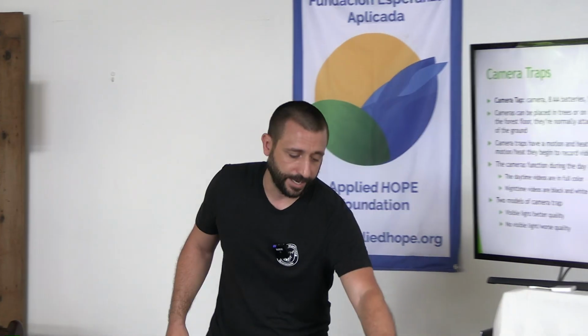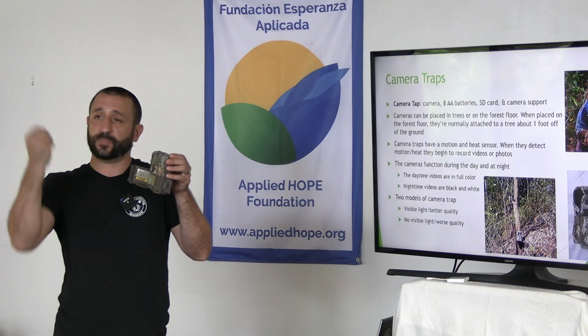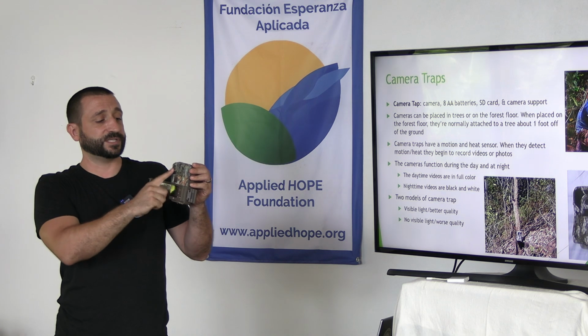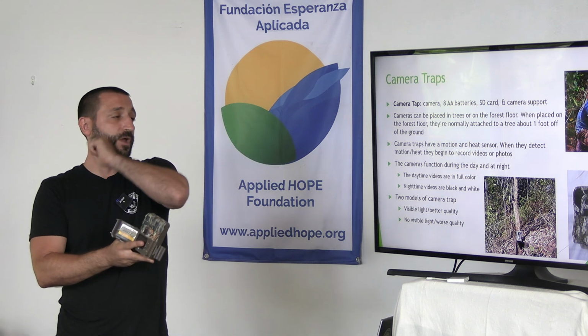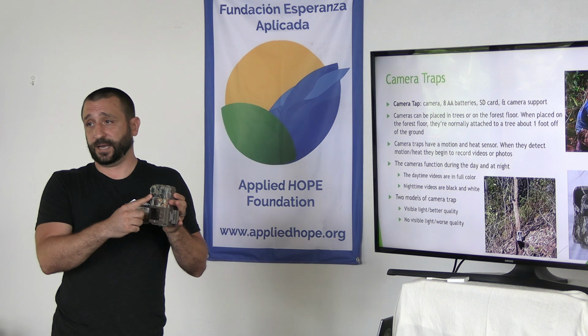So this is generally what I use. There are 2 kinds that I use, 2 models. One has visible light at night. So this is the motion sensor. When something crosses in front of the camera, it activates it and it begins to record. The visible light ones glow red at night, and that gives me a really nice high quality nighttime video. There are others that will be activated and you won't see anything at night.